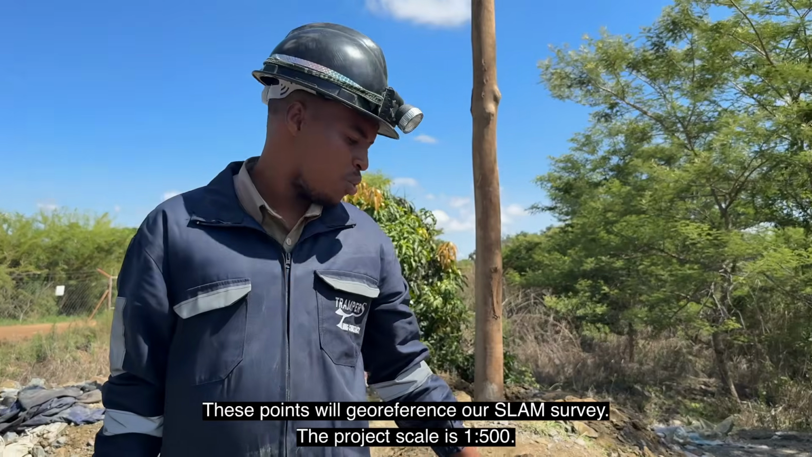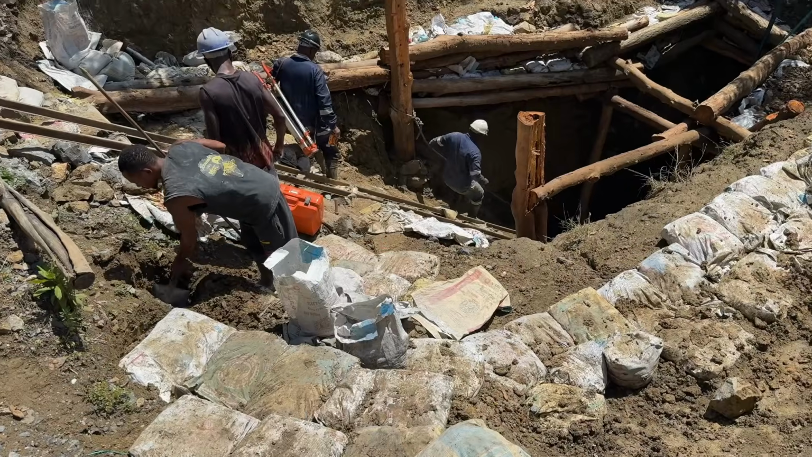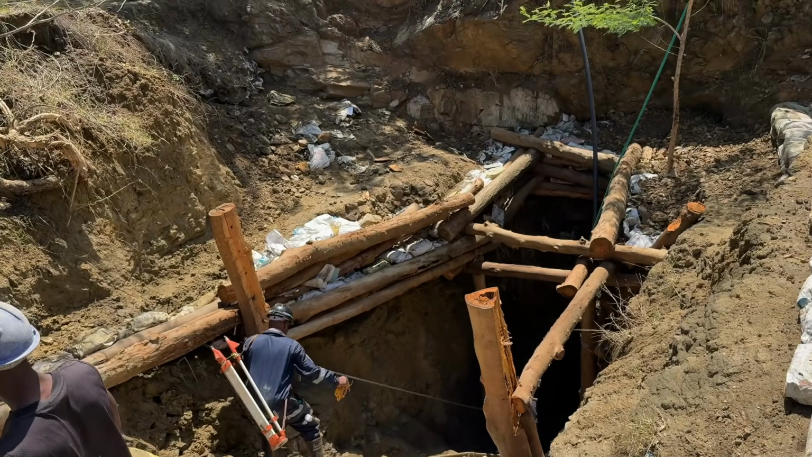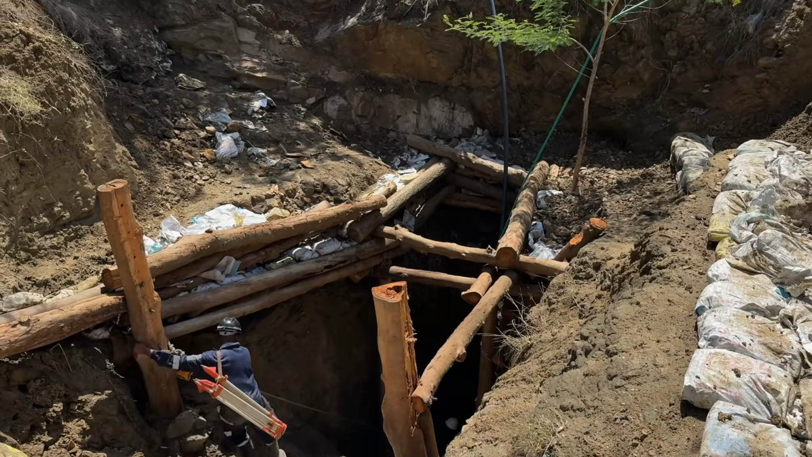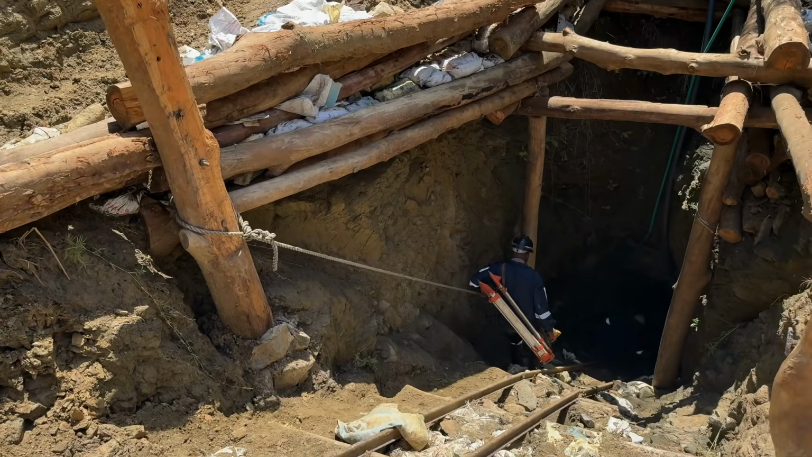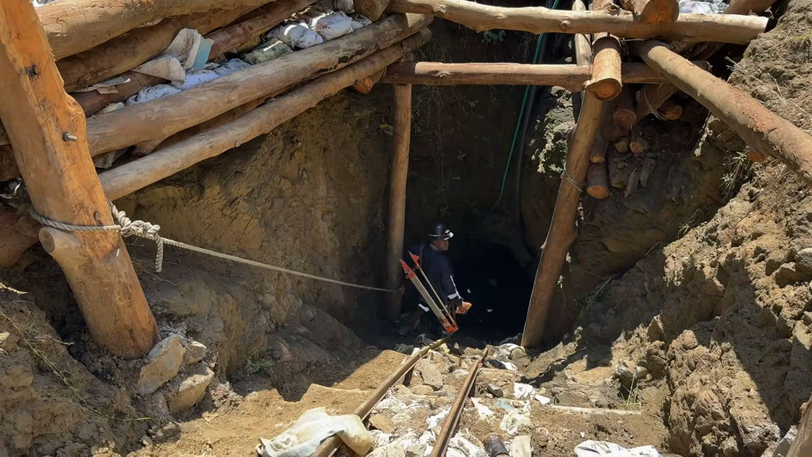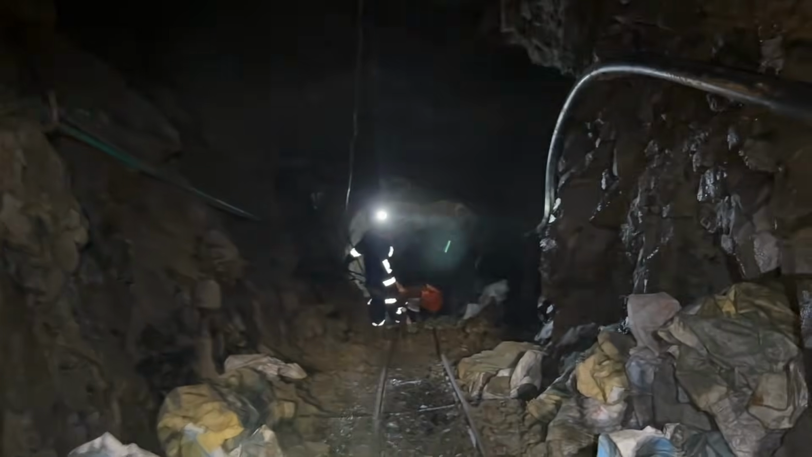Let's go underground and put the control points first, which is the pegs.